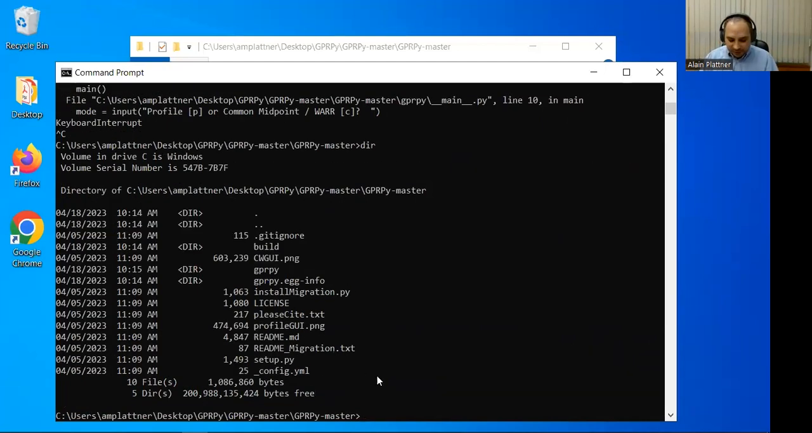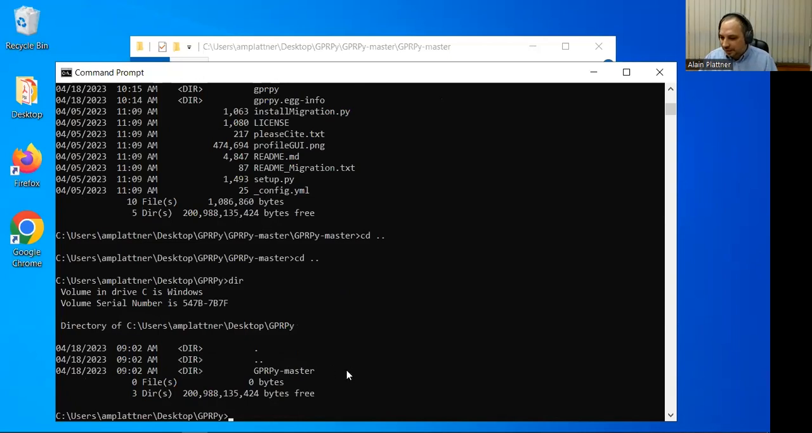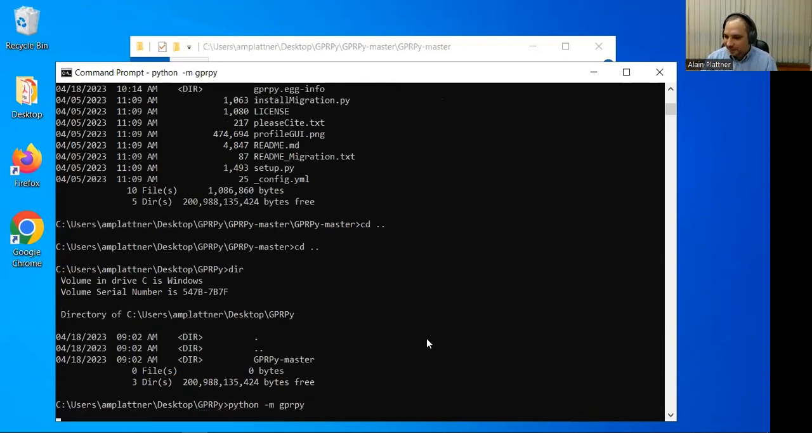So what you want to do is go into any other folder. I'm going to, for example, go all the way back to just my GPRPy folder where I had downloaded things and run it from there. I'm actually surprised that it did work. It shouldn't. But now it will start.